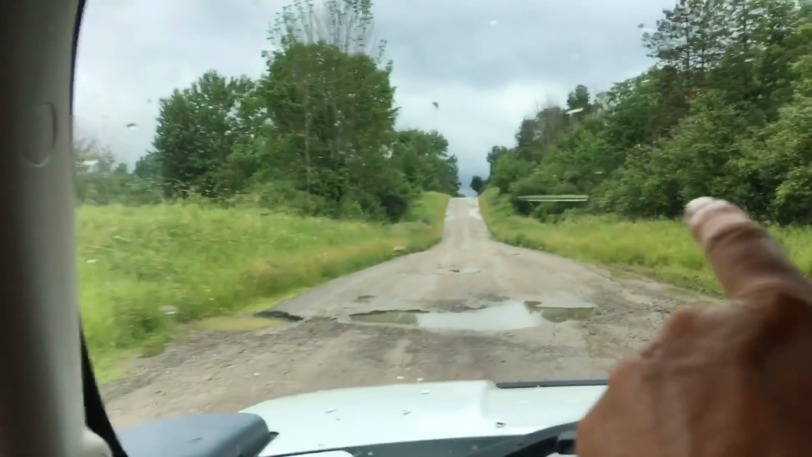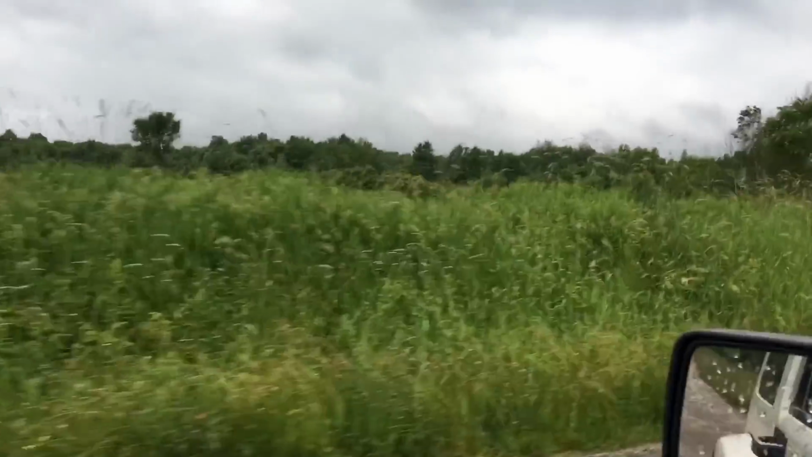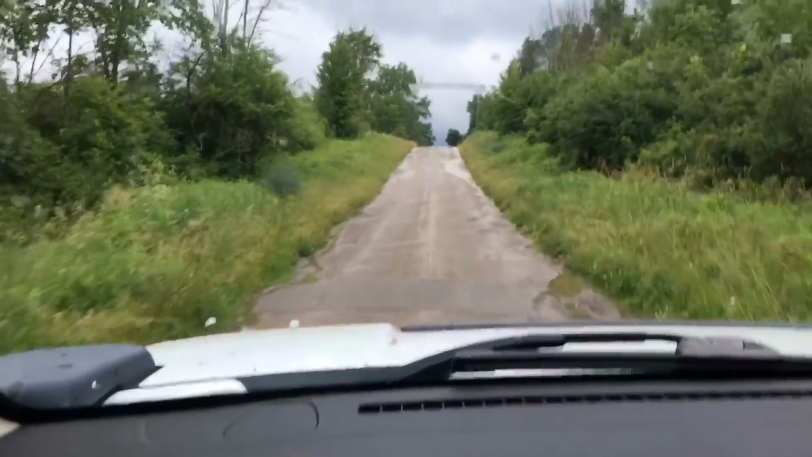Once I get up here on top of this hill, I'll be able to see up over that to the wood line back there, which is 340 yards, I think. Let's see how this field looks up here.